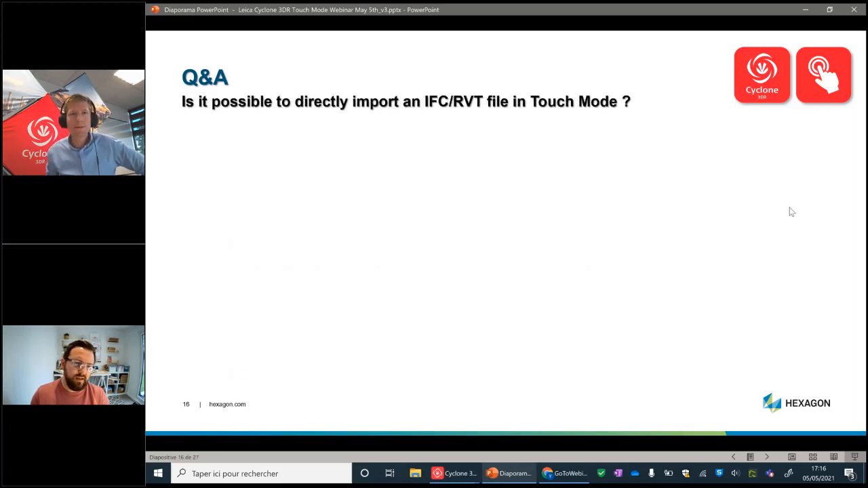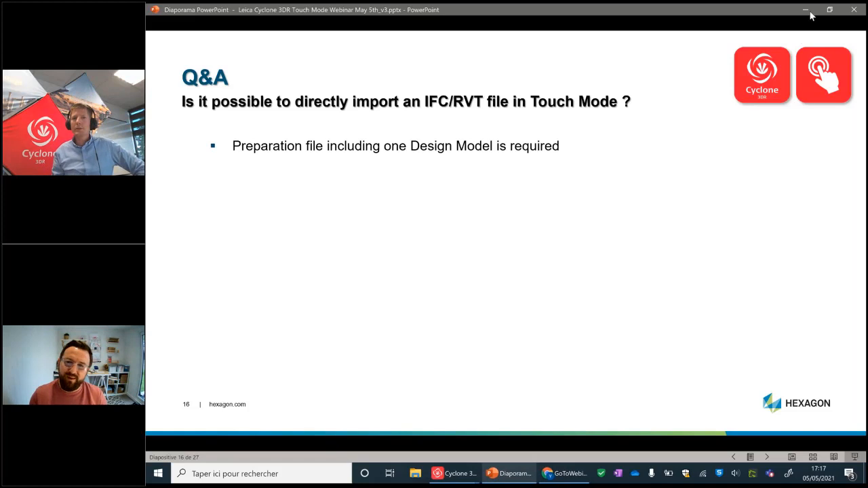Okay. Excellent. We demonstrated this during the session, but is it possible to directly import an IFC or an RVT file into touch mode? I think that's quite important because IFC is typically the standard, and there are a lot of Revit users out there. So, Yannick, if you can answer that question for us. That's a very important question, and we got lots of requests regarding this one.